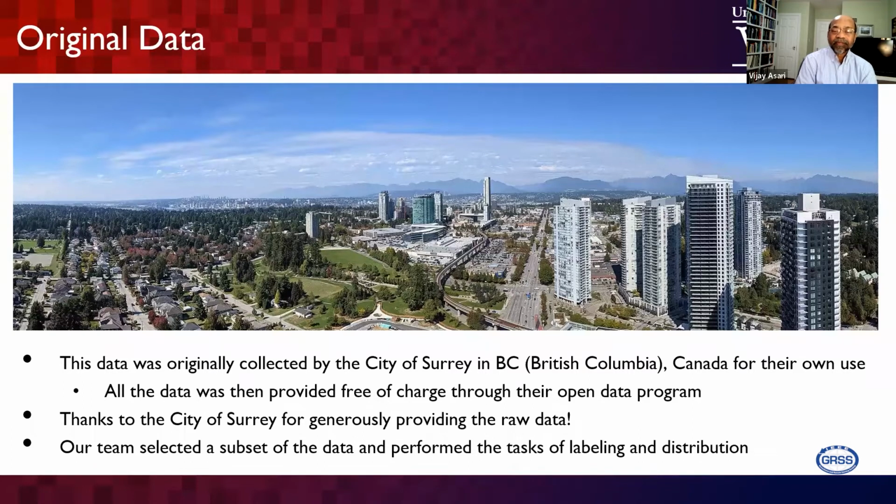Vancouver is within the British Columbia area, but this data was captured at the city of Surrey. On our website also we should thank the city of Surrey for generously providing the raw data. We did the labeling and distribution job basically.